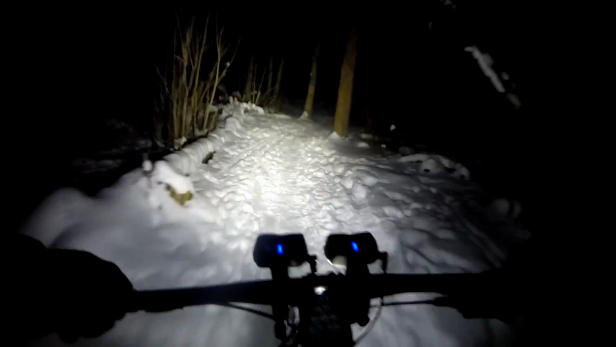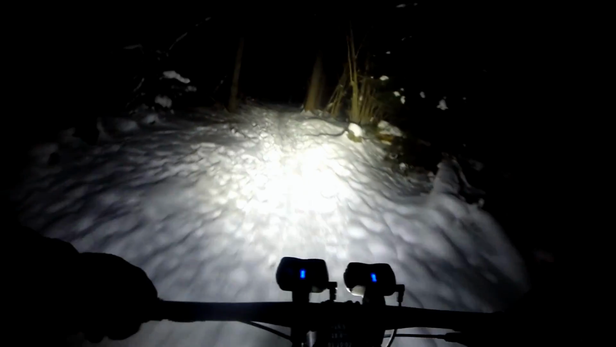This is another section where I think the Strava KOM was set in the winter time. Won't be set tonight, it's not hard packed enough.